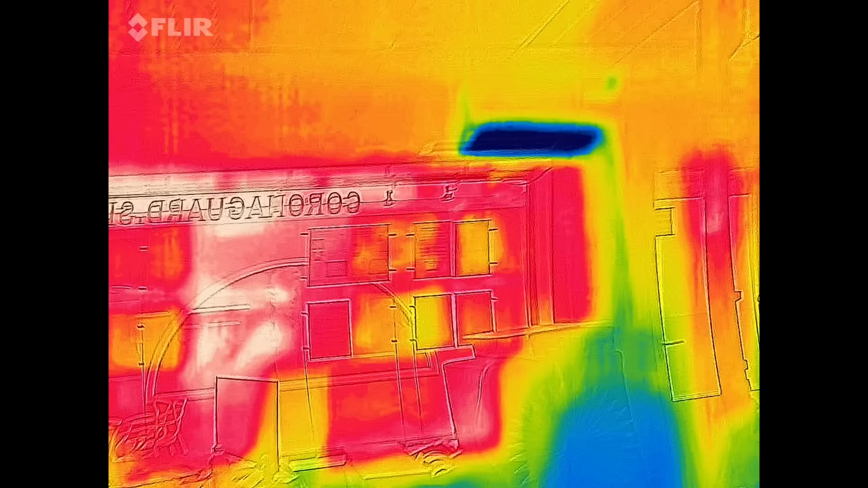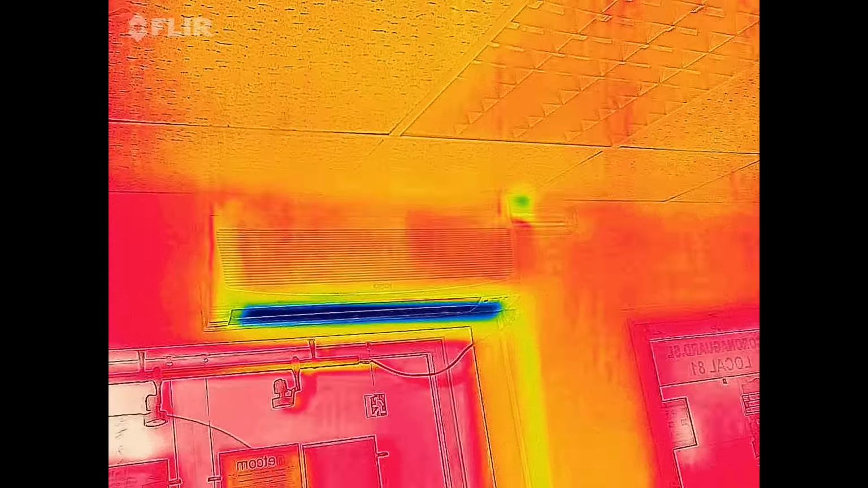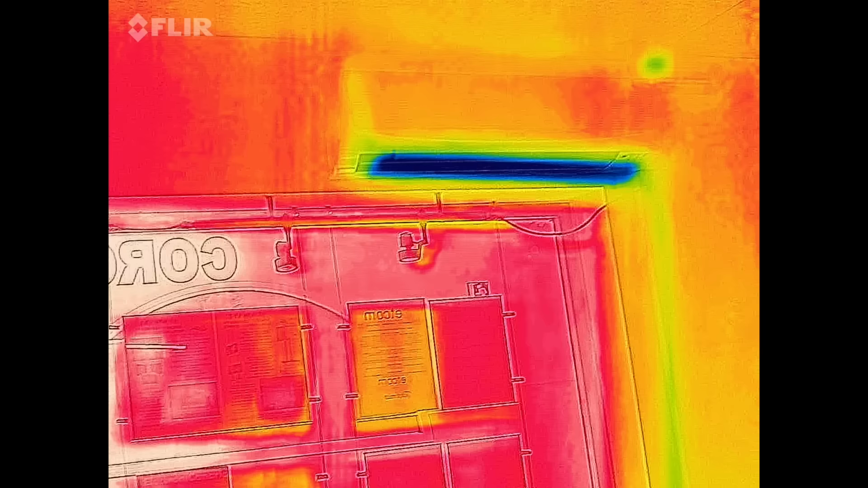But since you've seen the original recording that we're getting from the blue thing up there, what you see there, I'm just moving. See if the audio still works. I hope the audio still works. This is the aircon. So the blue line down there is the aircon. Can we see the temperature of that?